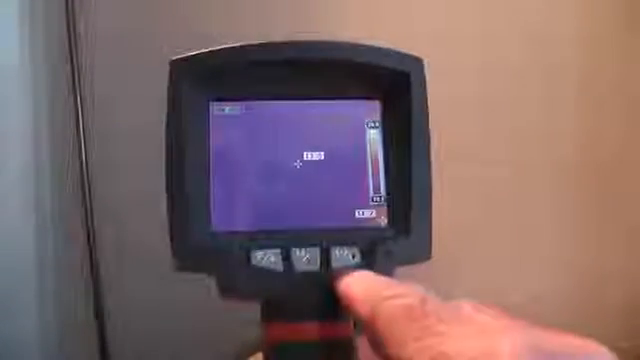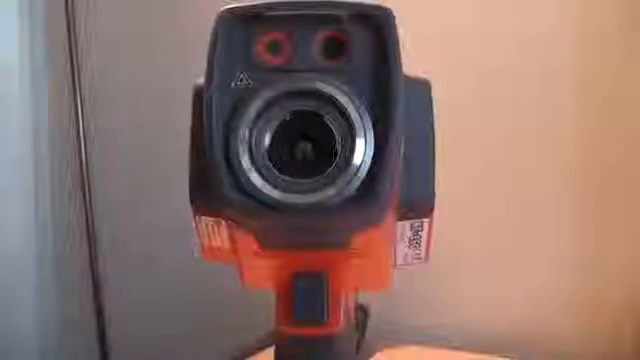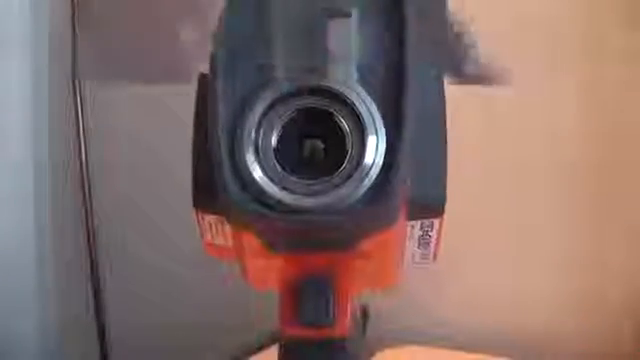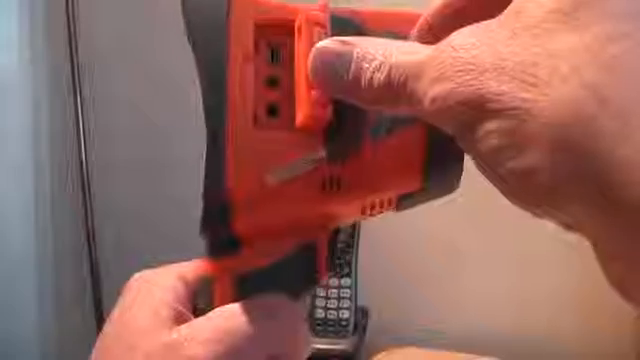The components of this are a speaker, microphone, 3 function buttons including the power button, a battery status button, the LCD display, and on the front the trigger, the laser and the visual cameras on top, and the large lens is the IR. On the side here is the SD card, and on the other side USB connection, power connection and video connection.